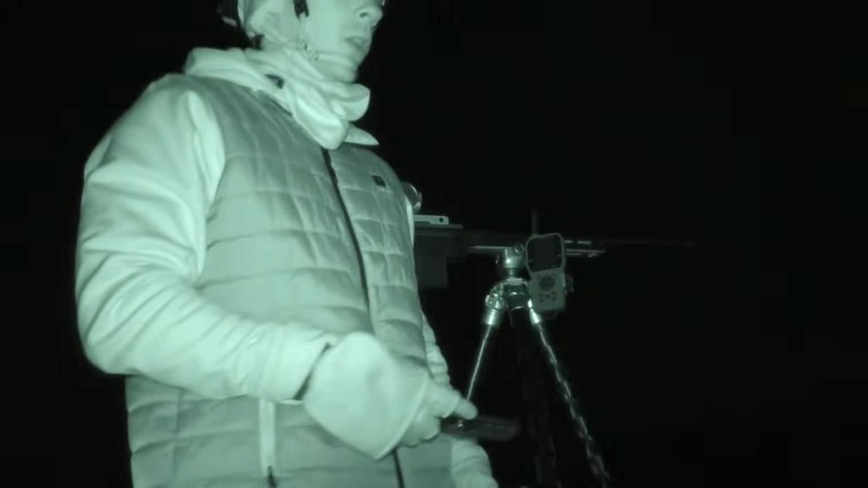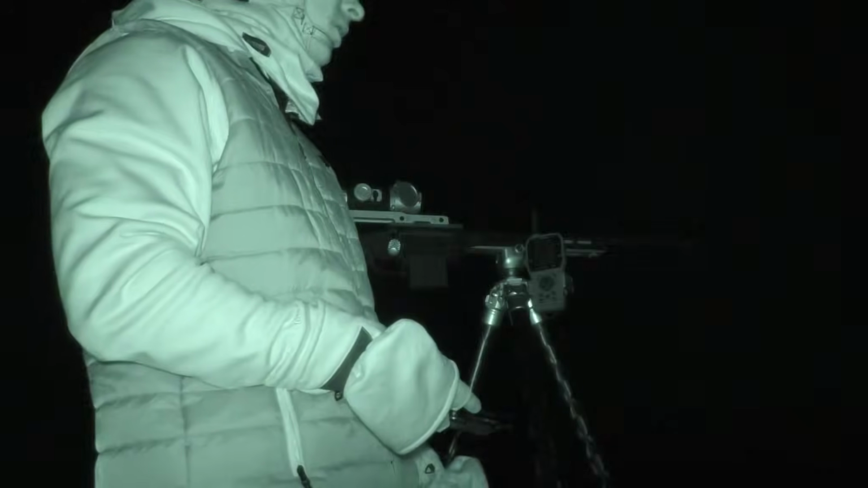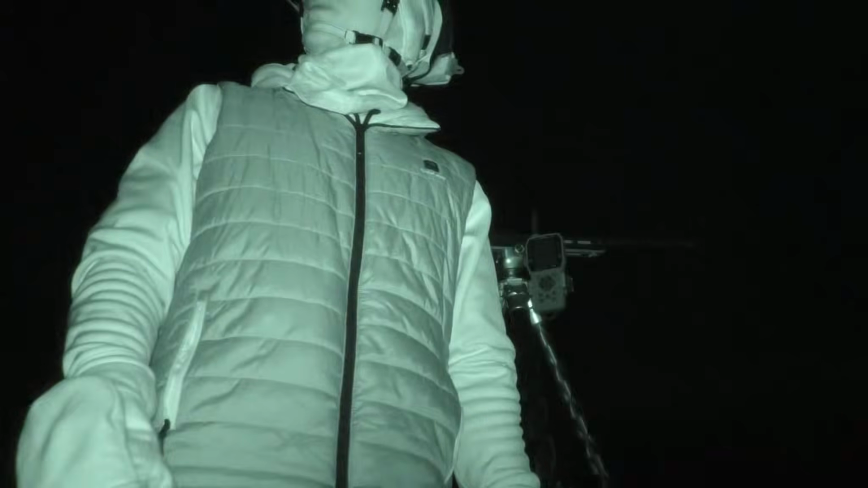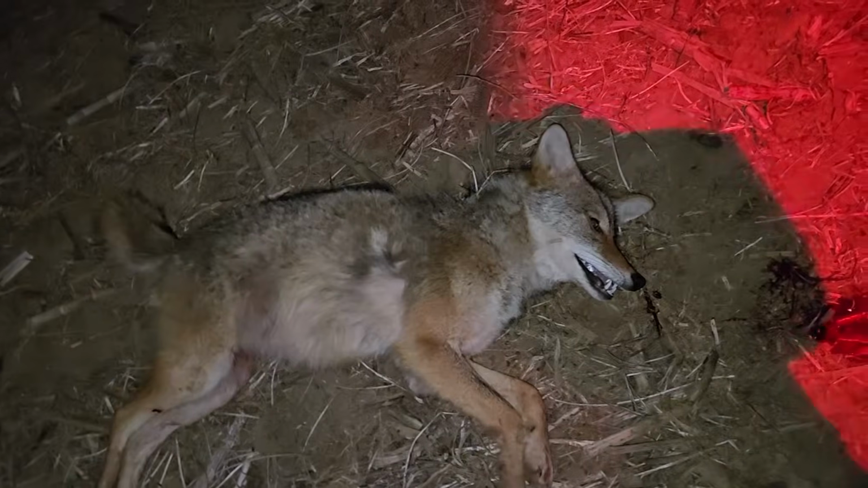I was just about to call it, right about the 20-minute mark, and he came running in from God knows where, good ways off. Spotted him probably around 500 yards, and he kept coming in, and then he was starting to skirt out. I don't know if he saw us just because of how bright this moon is or what, but it doesn't matter now because he did. Second coyote of the night.